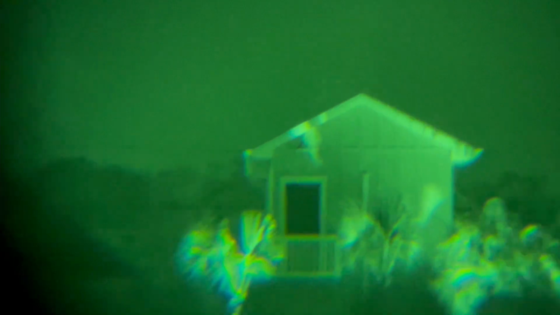I'm gonna pick up some detail from those trees, and those are 200 yards or so from here. You can't, from this kind of range, tell that it's even on. I'm turning it on and off, but you can see from the fence that's way closer, like 10 feet away, the infrared light's reflecting off of that, but getting nowhere near way down there, 100 yards to that house, let alone 200 to 300 yards away to those trees way back in the background.